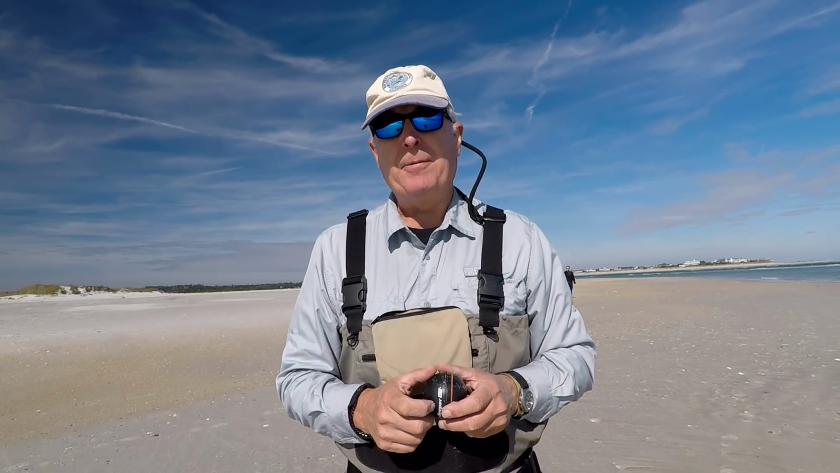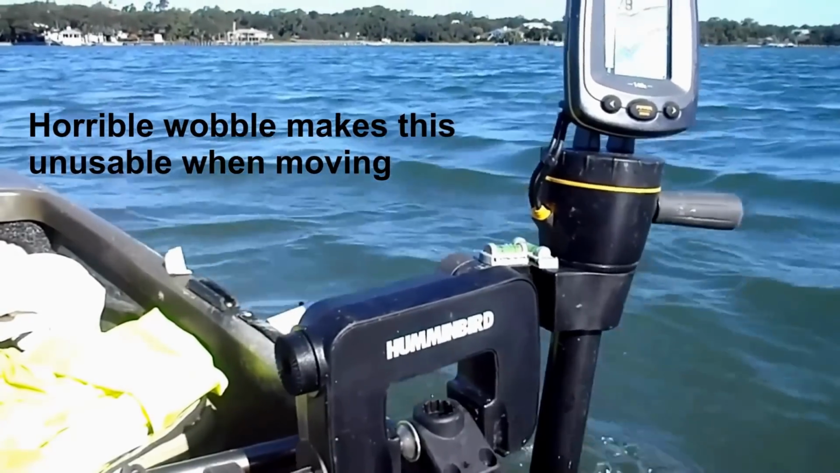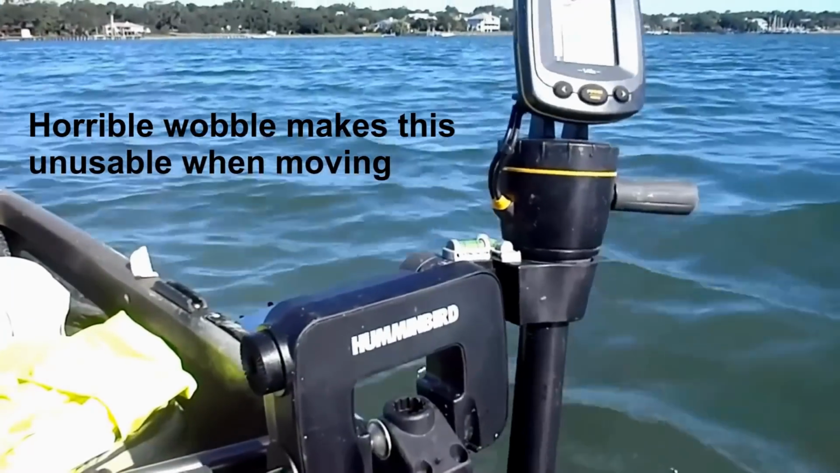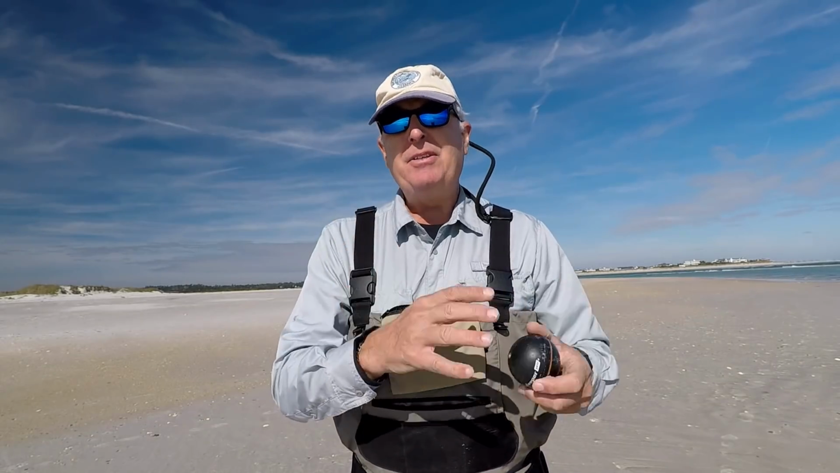I used to have a Piranha MAX, as you can see right here. And the issue with it is I couldn't paddle and have the thing operate. It vibrates in the mount to the extent that it not only creates noise, but you get a bad reading.